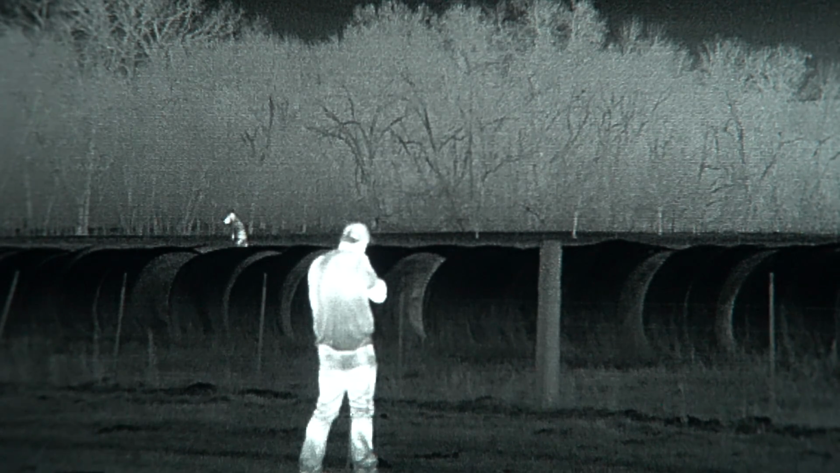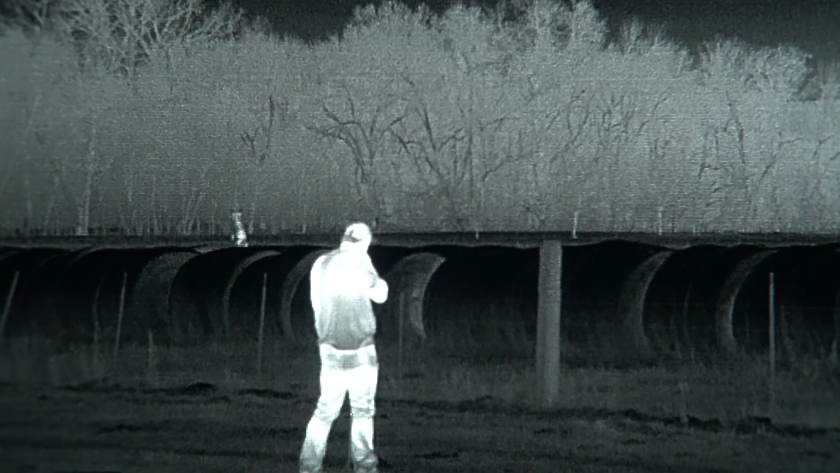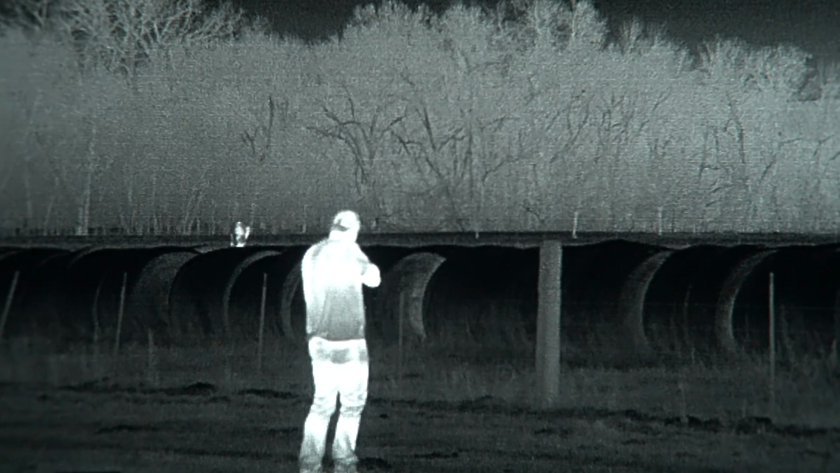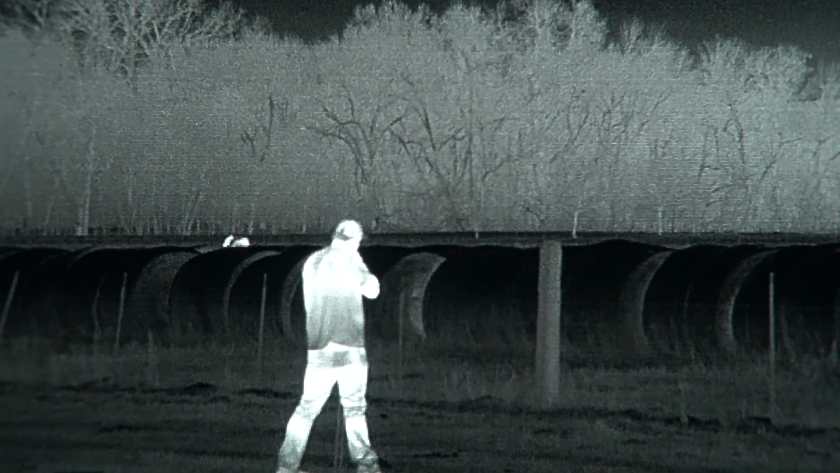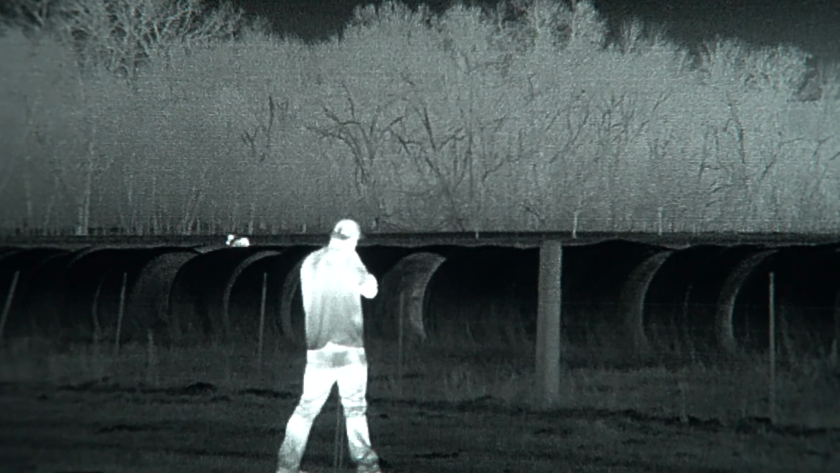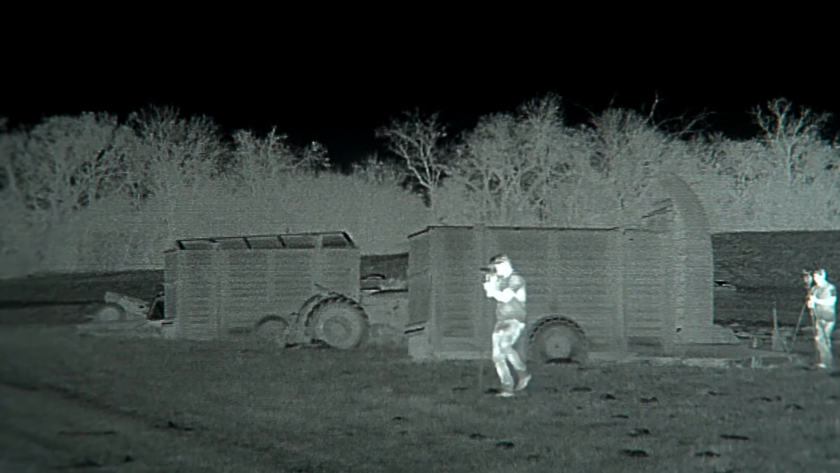Jared has gotten within 50 yards of this coyote, and the last 20 feet of his stalk was something neither of us will ever forget. His goal was to make it to the fence, which would put him about 20 yards or less from the target. All I can say is I'm glad we both have a lot of patience, because those last 60 feet or so took forever. It seemed like an eternity, but neither of us had anywhere else to be but right there.